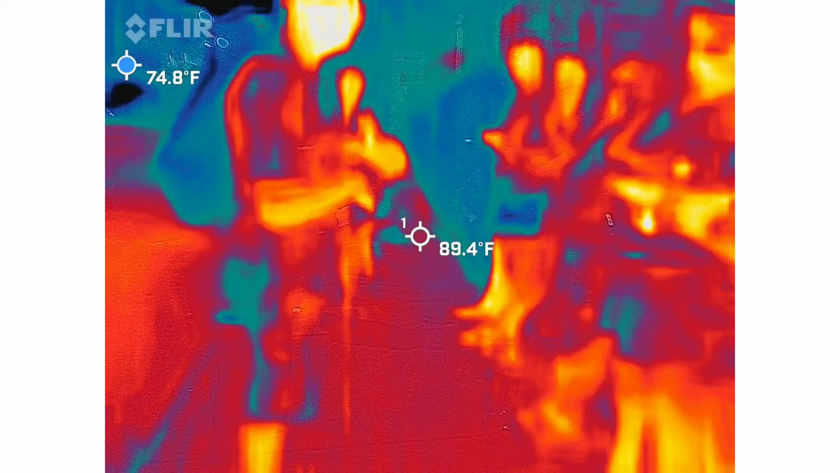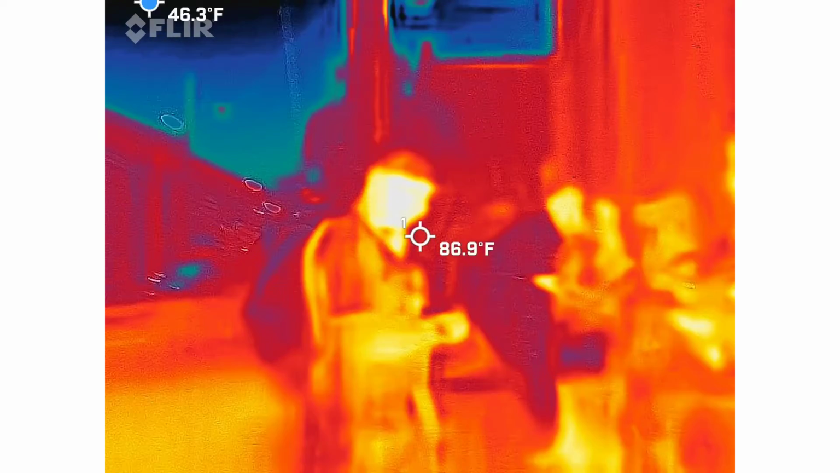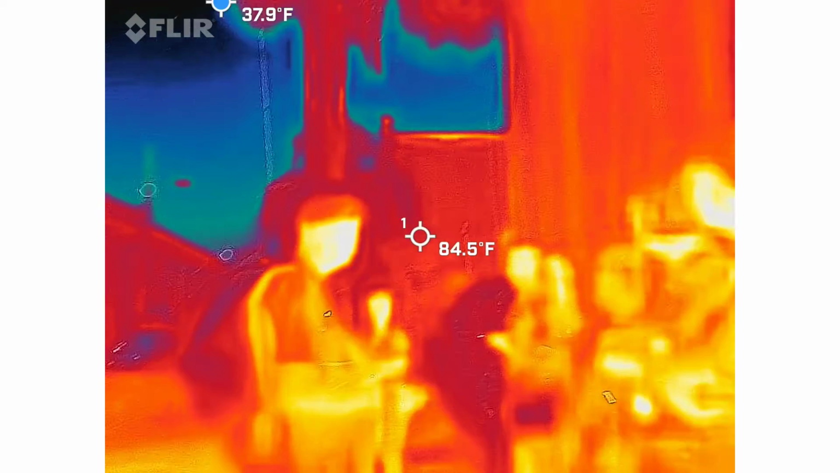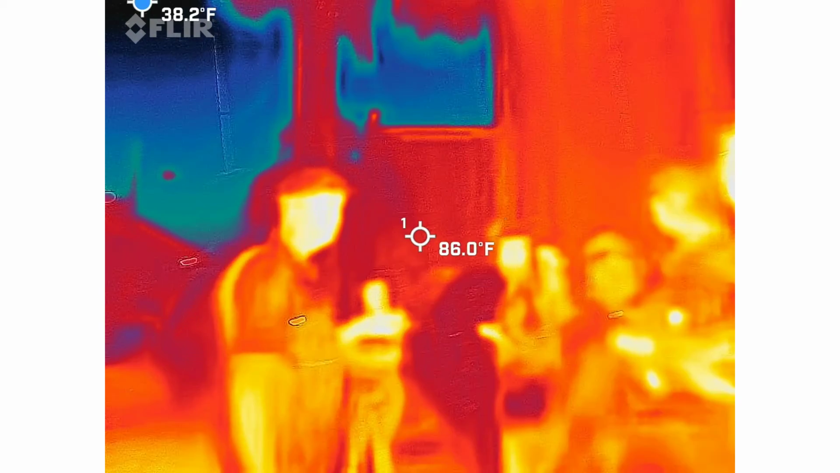So we heard the word alley, very cool. I heard communicate right after he said pay attention. I heard pay attention and communicate. Remind me to write this down. I want to get into this one because it's got a lot going on here.